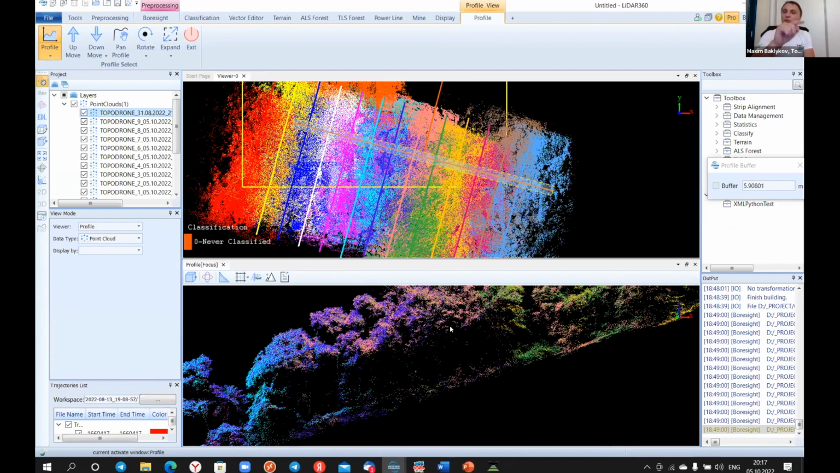And this is the answer to the question, what kind of IMU we use. We use Honeywell IMU, which is very stable, and you can process the data set automatically.